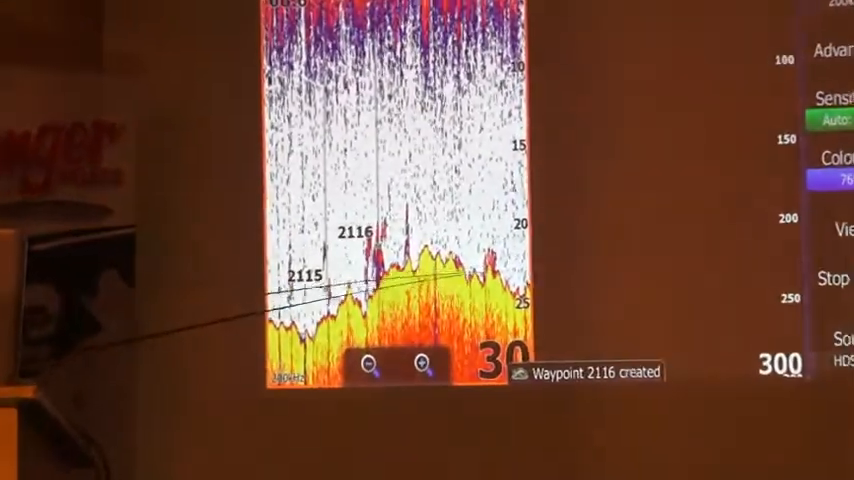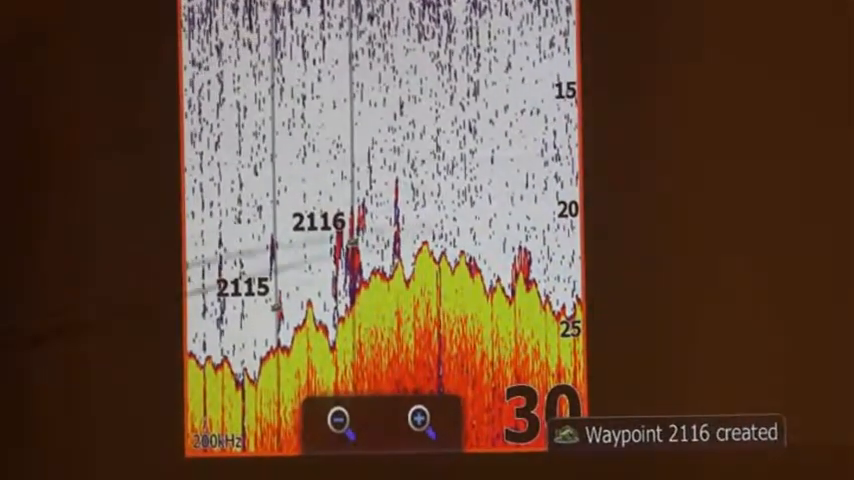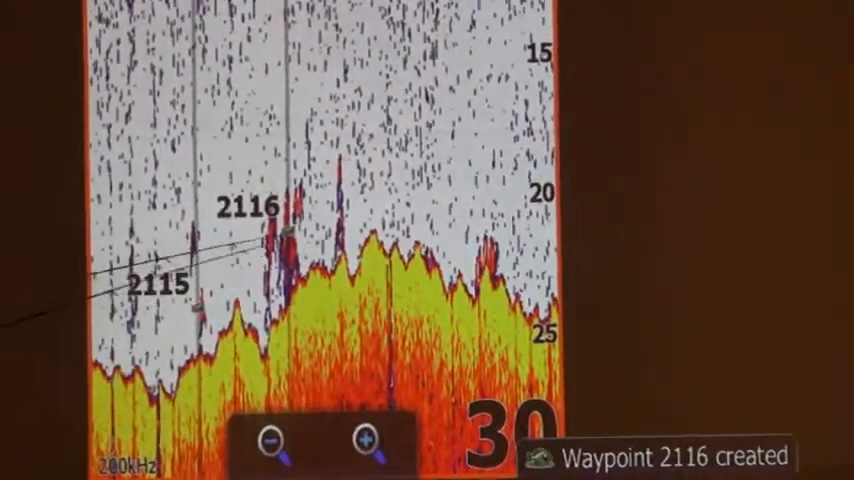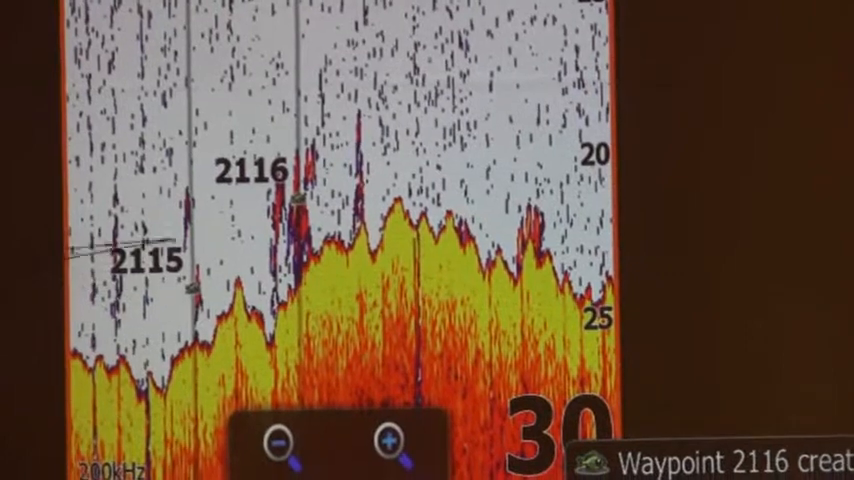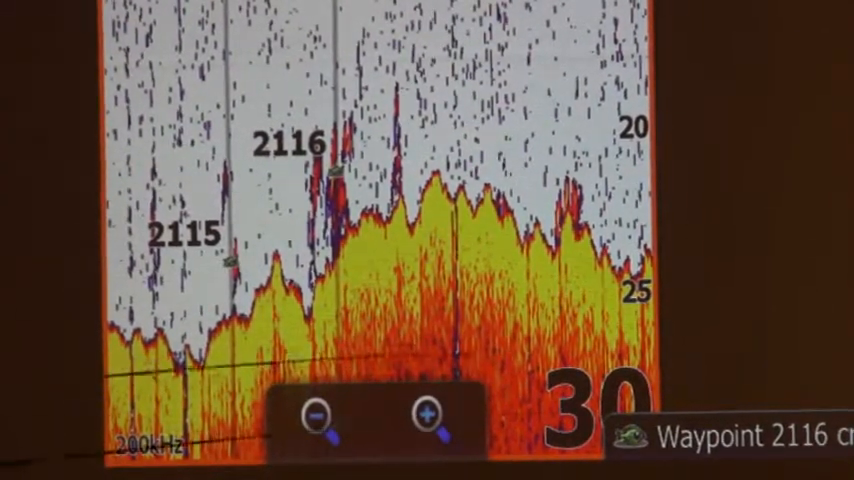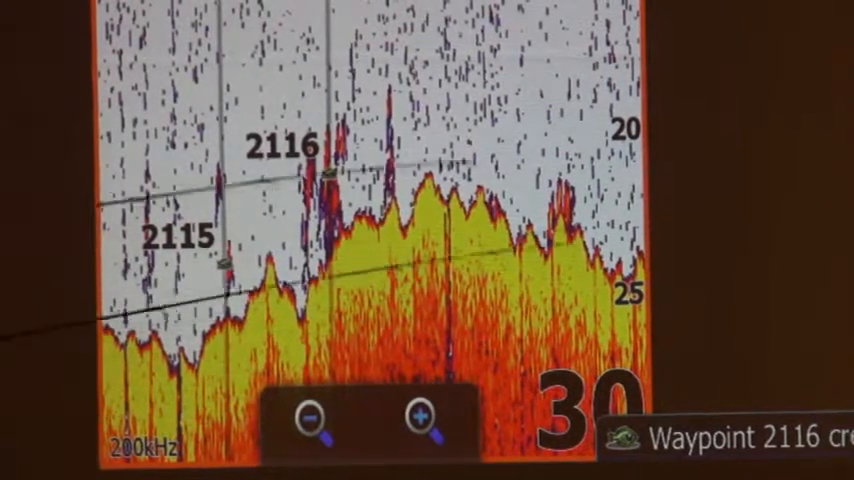It was pretty rough, I can tell, just because of how much turbulence is going down in the water column here. But simply what I did here is it was a small little area. There's a pod of fish here and a couple fish lingering off over here. I simply put a fish waypoint in to understand on my graph that it was a fish that I marked.